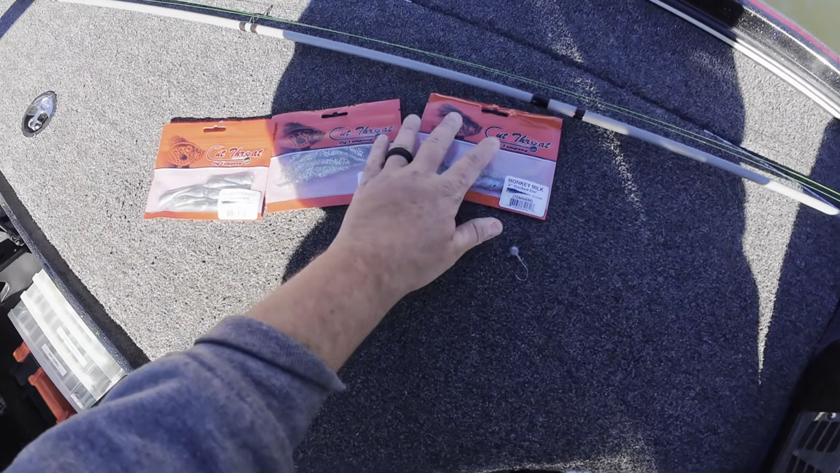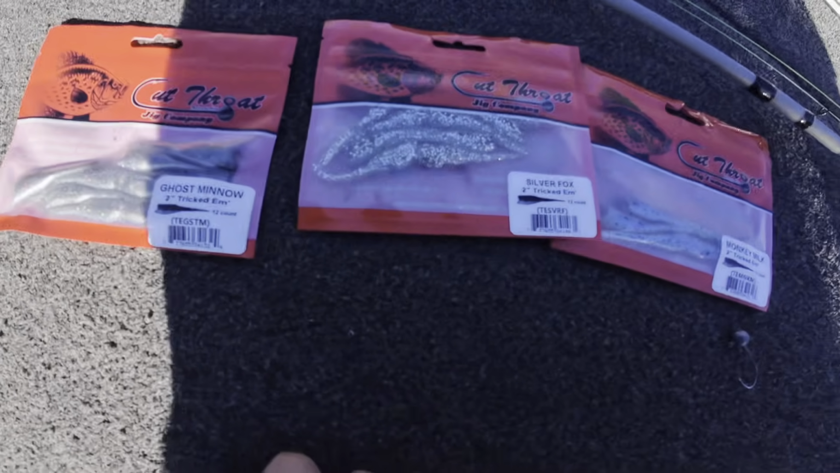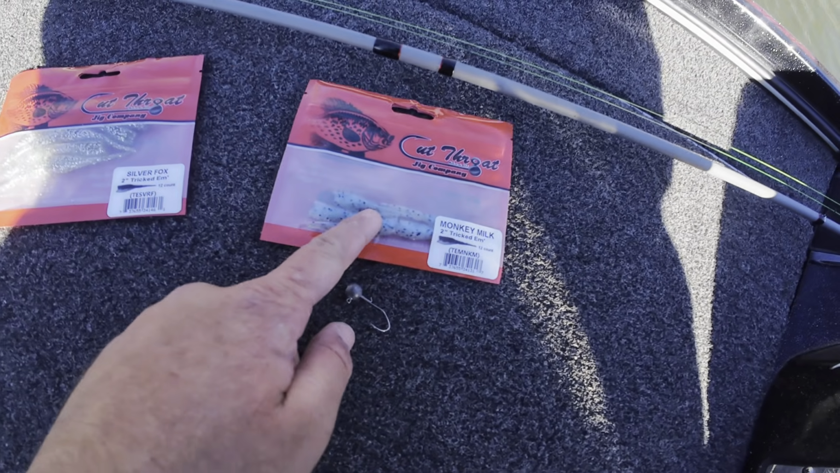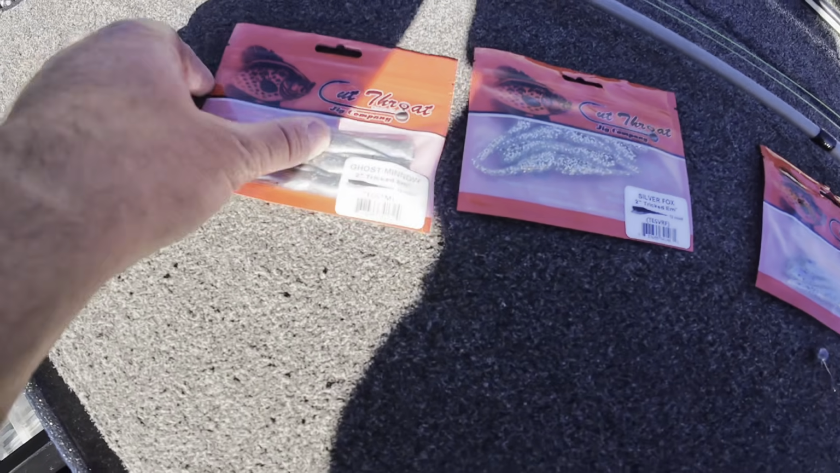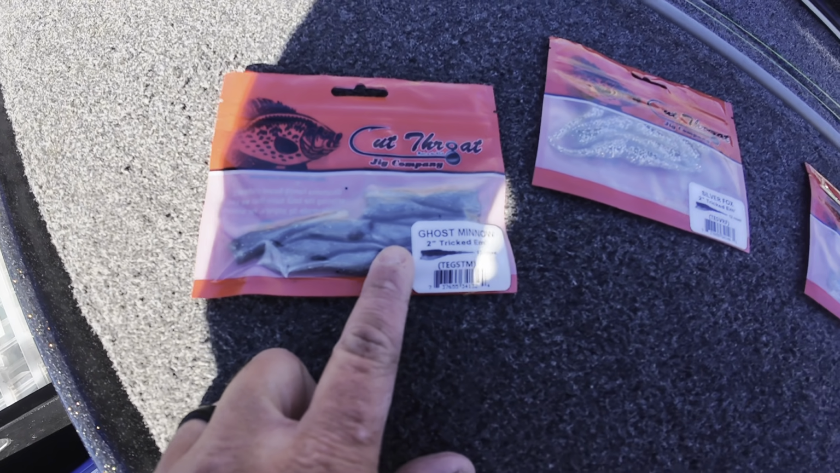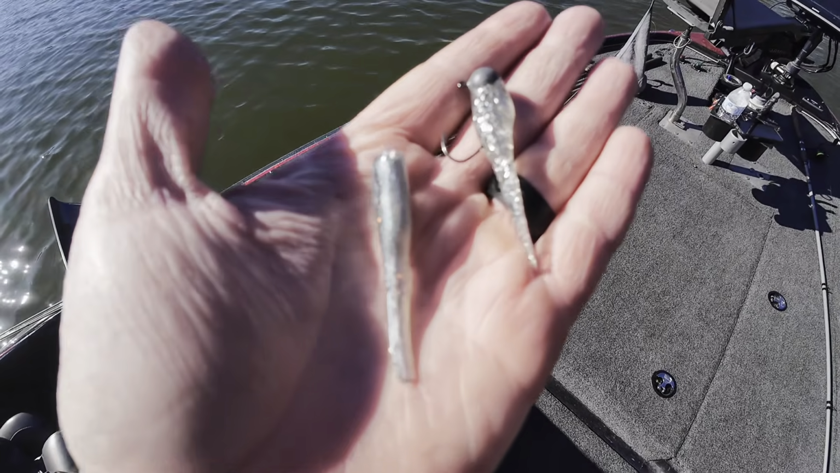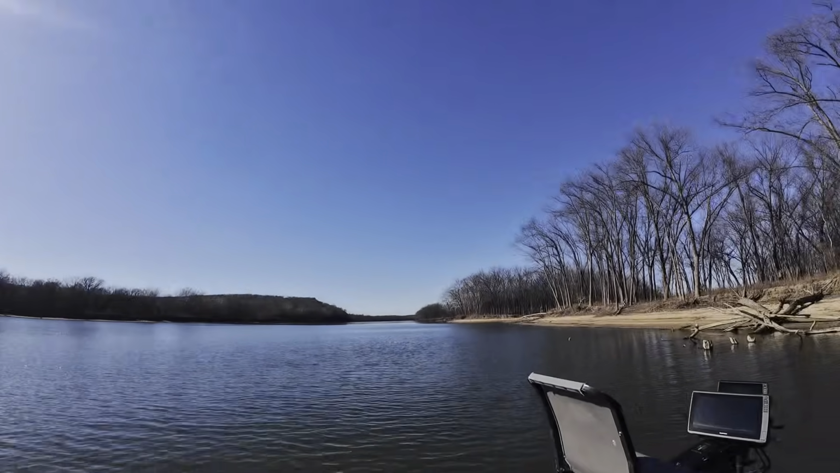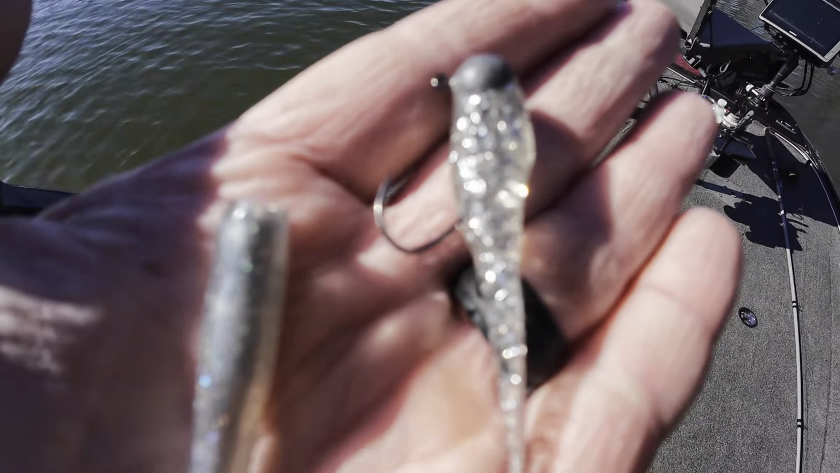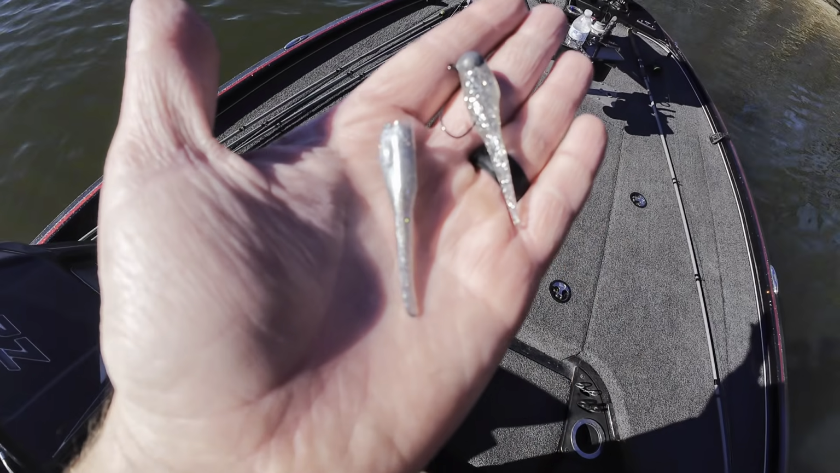This water being so clean, I'm going to keep it natural. I got several different really good natural baits. It's hard to choose which one. Good old monkey milk, silver fox, that's really shad-like, and then a ghost minnow. That's a little darker. So I need to do some eeny, meeny, miny, mo stuff here. So I came to a conclusion. I'm going to try the silver fox first. Being as sunny as it is and no clouds in the sky, that's going to be killer, I think. And then if that doesn't do so well, I'm going to try the ghost minnow. Already tried monkey milk and that was catching fish, but we'll try something different.